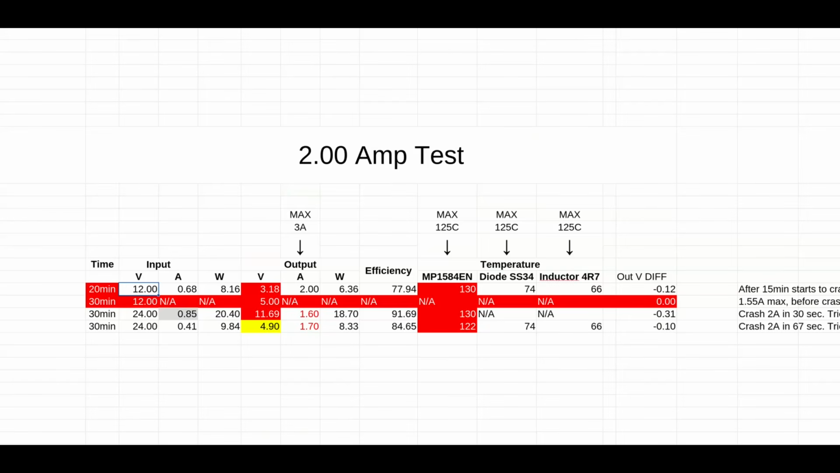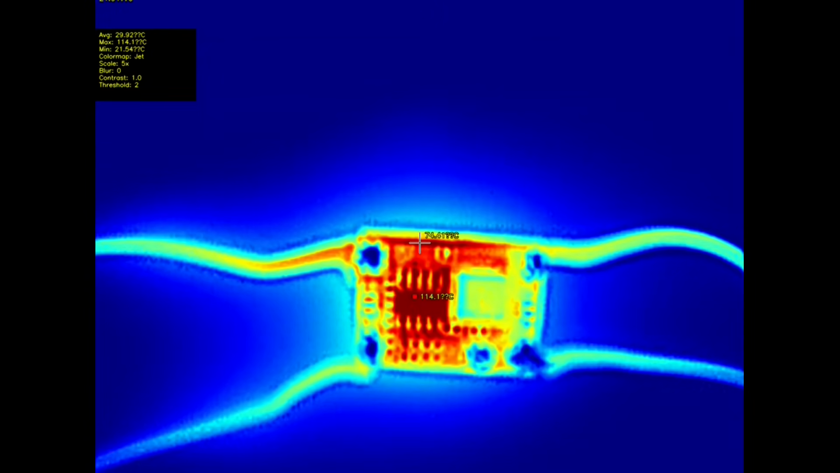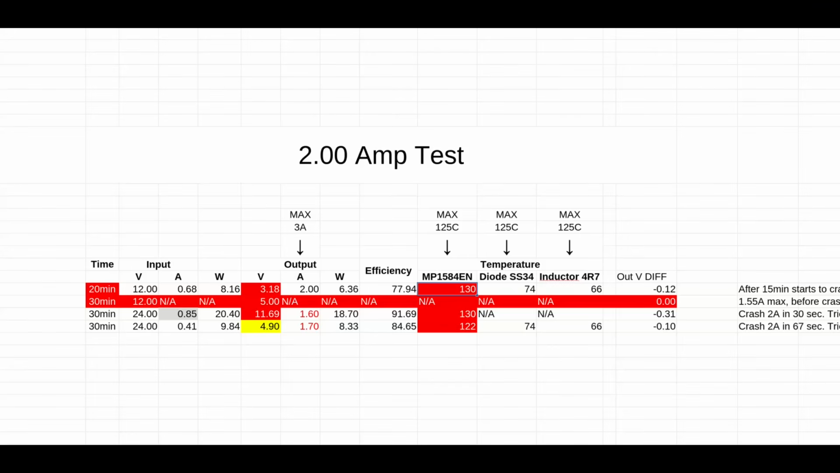So 12 volts to 3.3 volt. 3.18 volts on the output side. It started to crash after 15 minutes. The temperature on the IC went to 130 degrees Celsius. So this is a no-go.